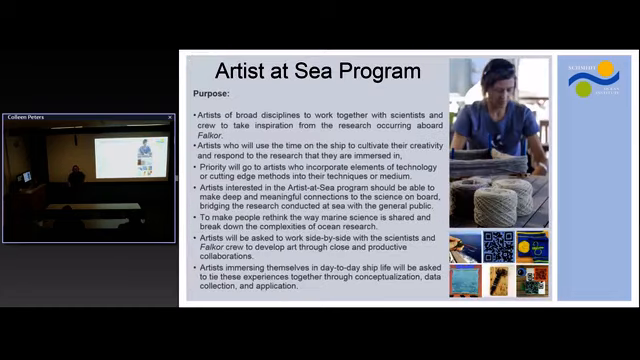The third way to get on board, if you are of an artistic inclination or know anybody, is the Artists at Sea program. This has just started right now in 2016. This program is focused on providing different ways and different perspectives of communicating science to the public.